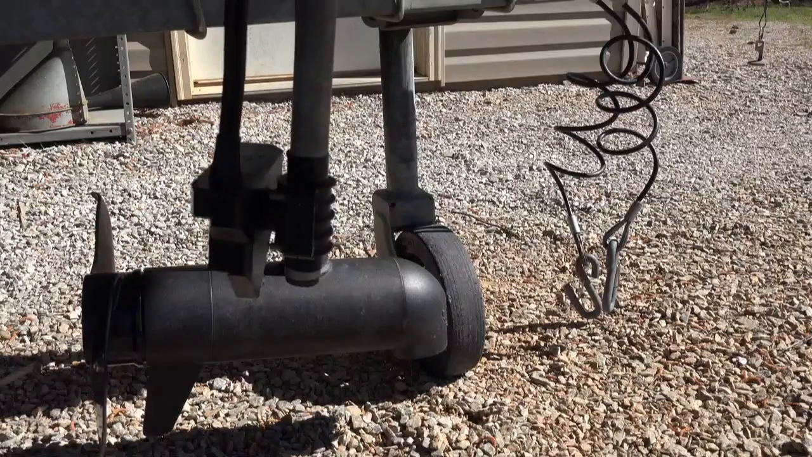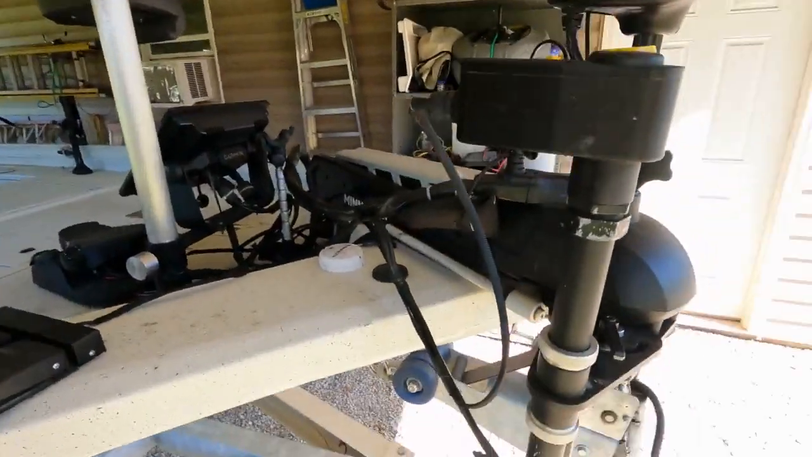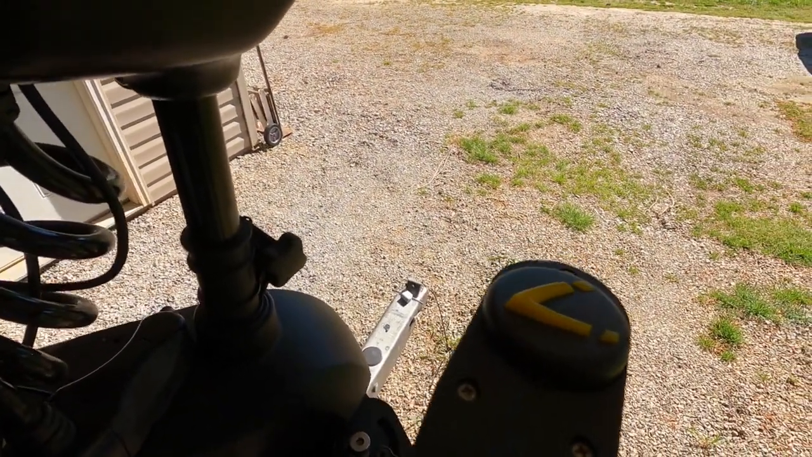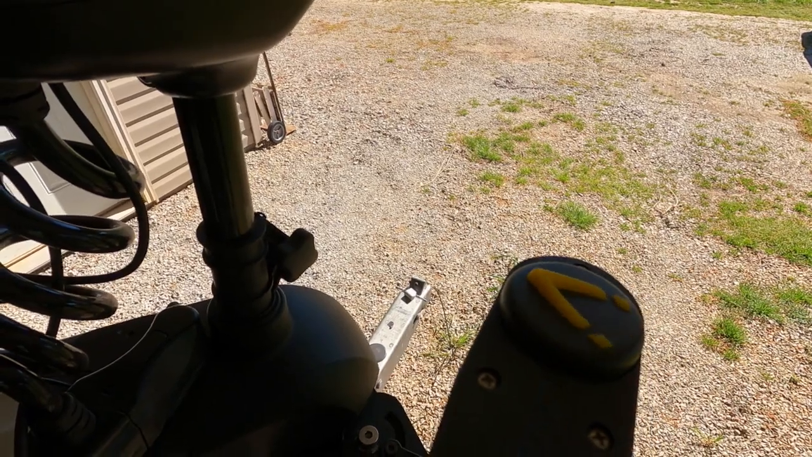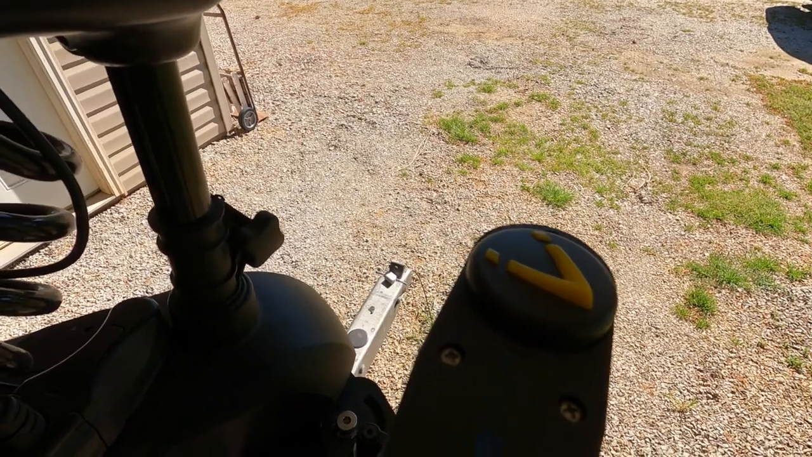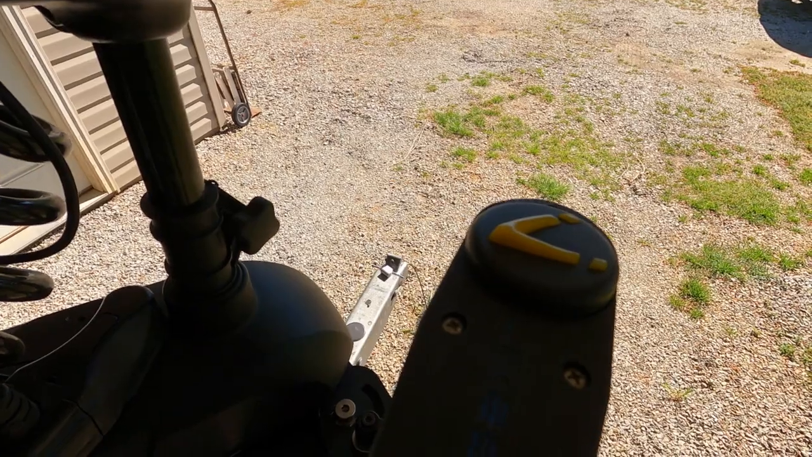It turns. I will say that if you use Livescope, when you're turning that transducer, every once in a while you'll get a little bit of a blackout on the foot of the trolling motor, depending on which way the trolling motor is turned. This Livescanner does scan 180 degrees, left to right. It does not go any further than that.